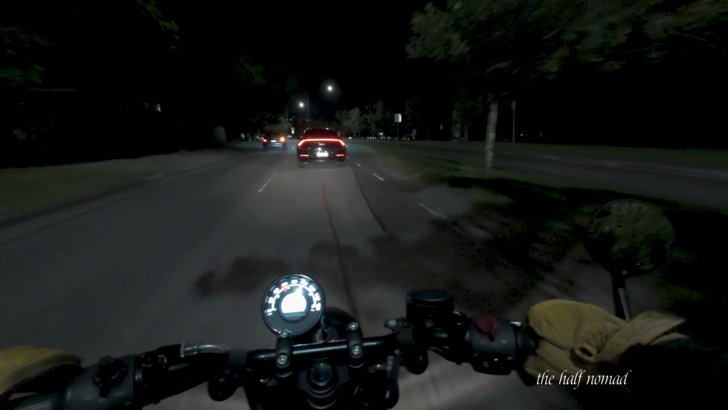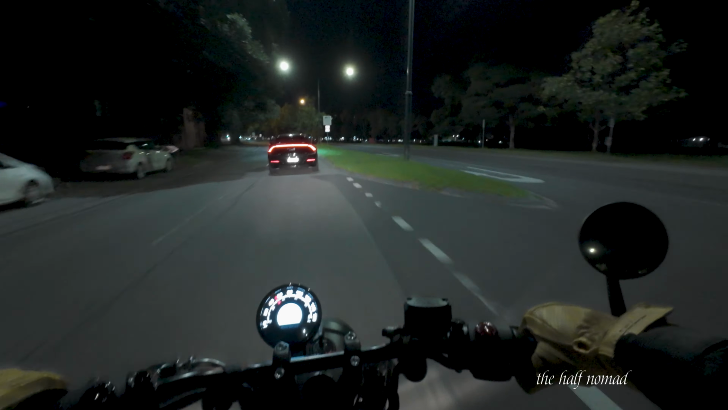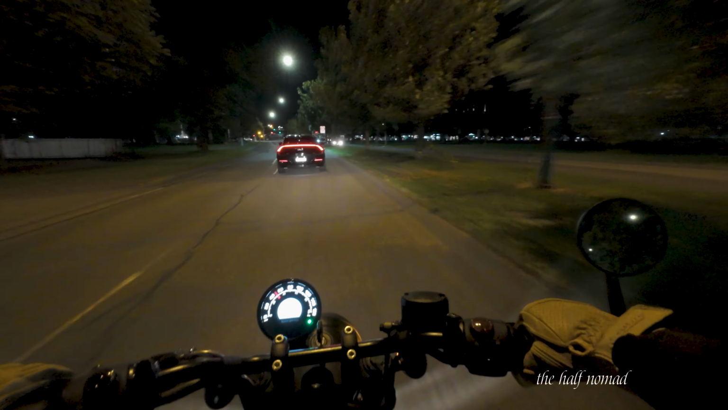So this suburb coming up is called St Kilda. As I said, it's the party town, and you'll probably see again there's going to be heaps of people here as well. But first I've got to turn right here.